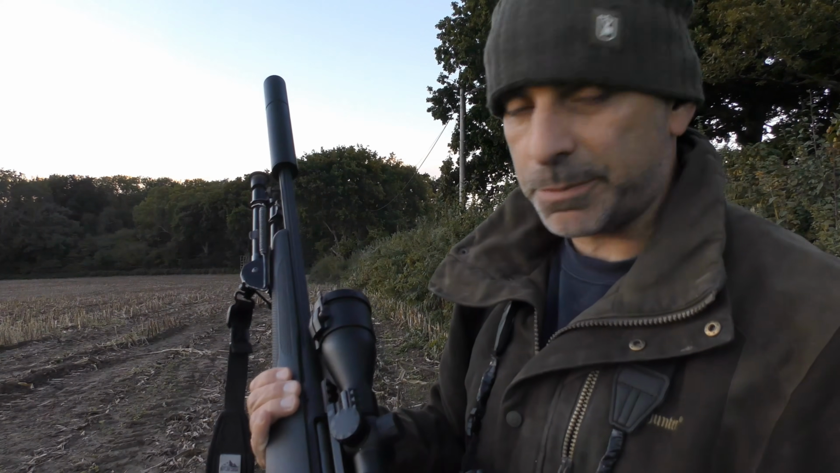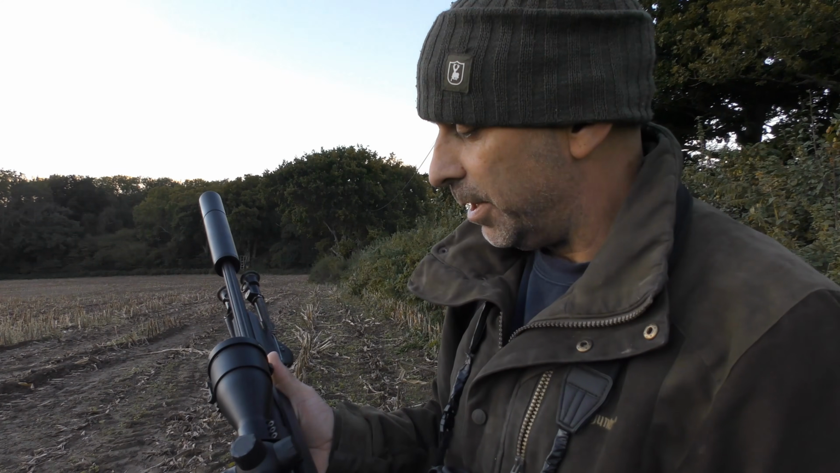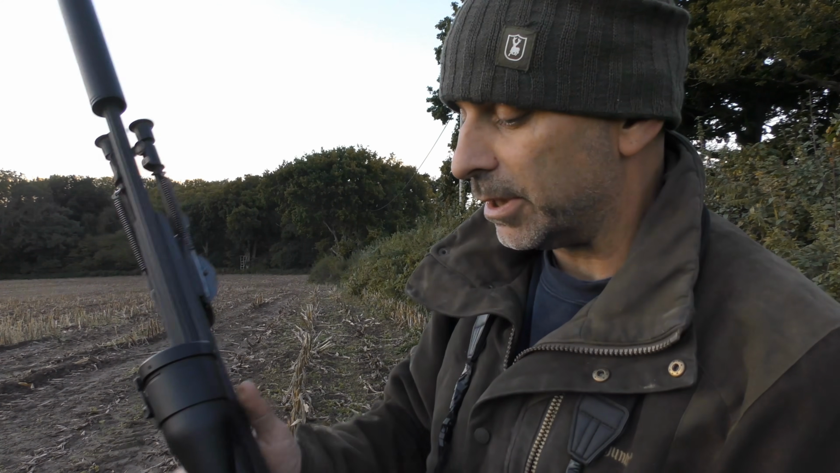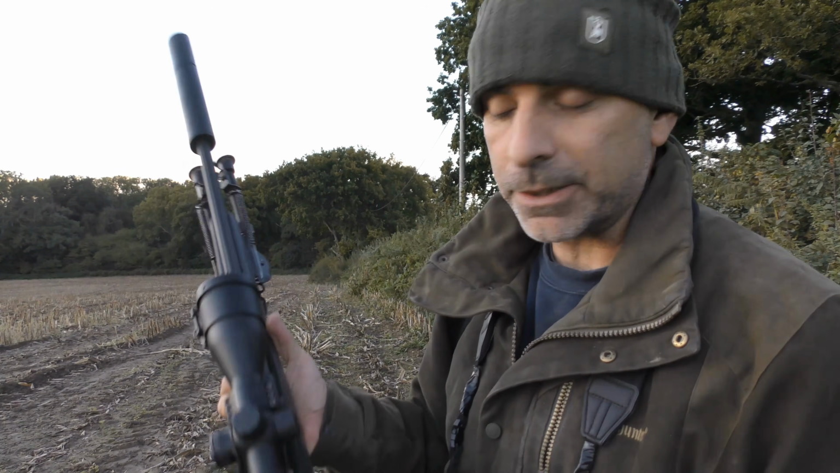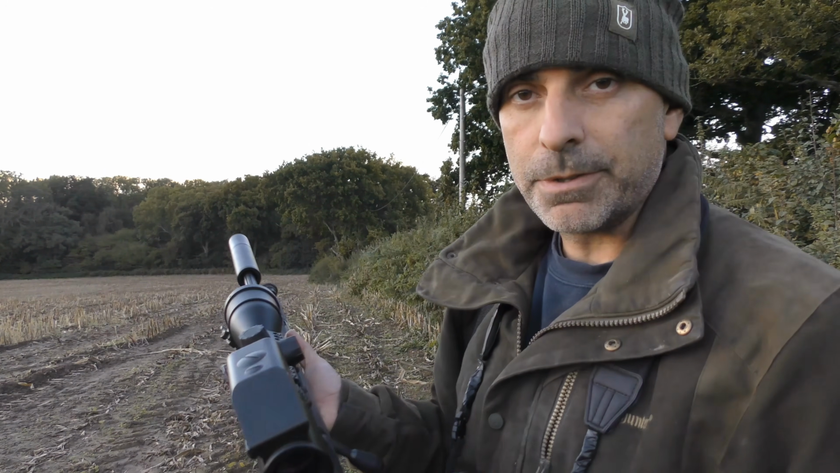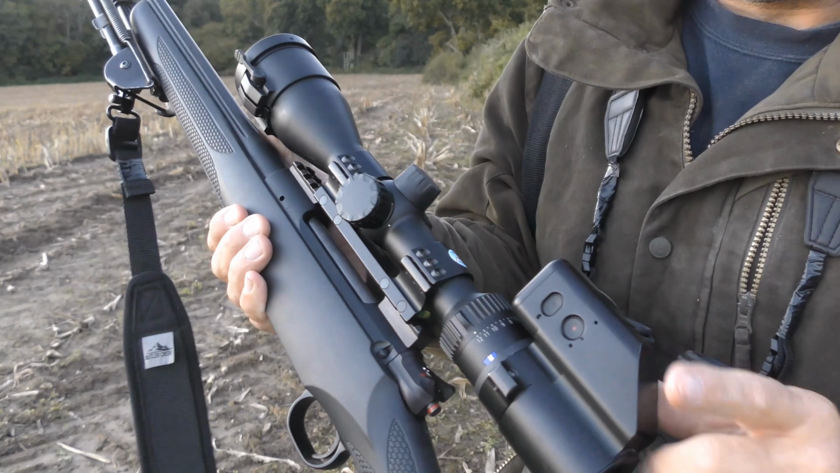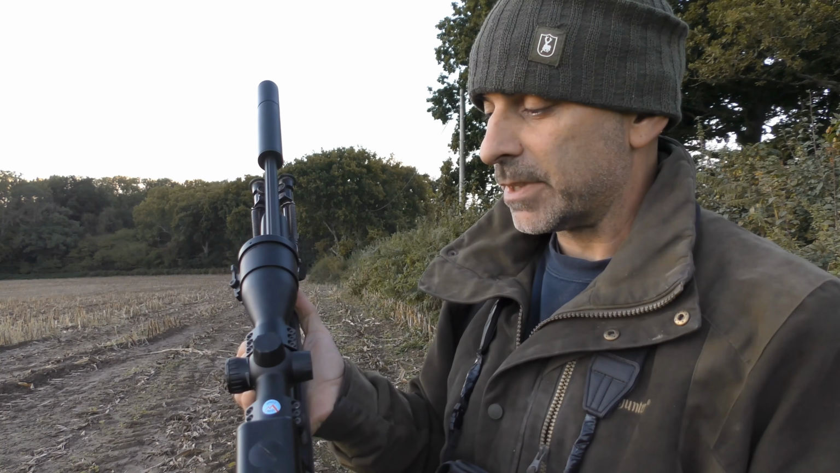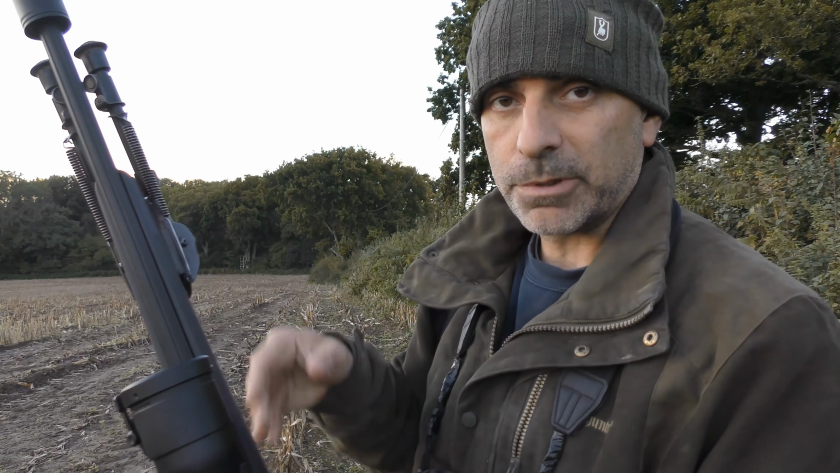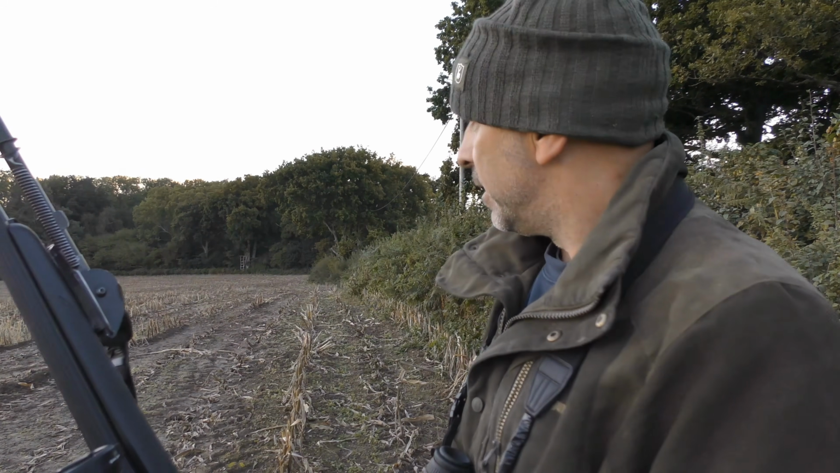Using the Zeiss scope on this purely so we can use it with the clip-on. Not that you can't use it with any other scope, but it just works rather nicely for this one because it's got a very low base mag on it as well. Goes right down to two times base mag. And I've also stuck a trigger cam on there, so hopefully we can get some footage if we see anything through the scope, so you can get an idea what the picture quality is like through the scope.